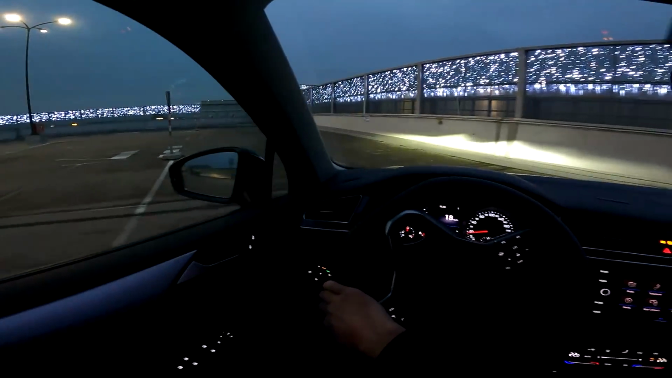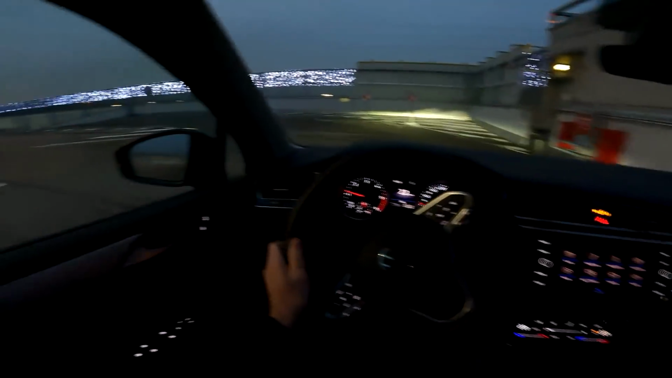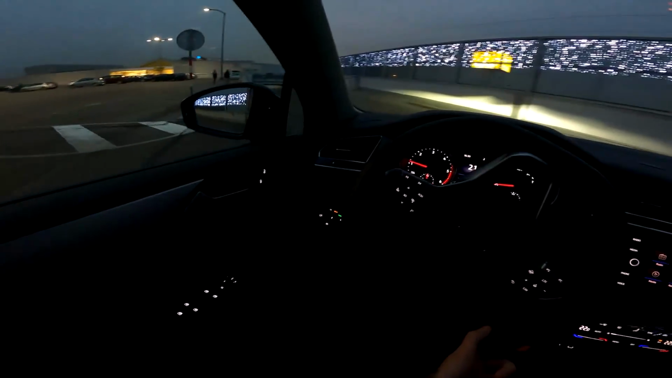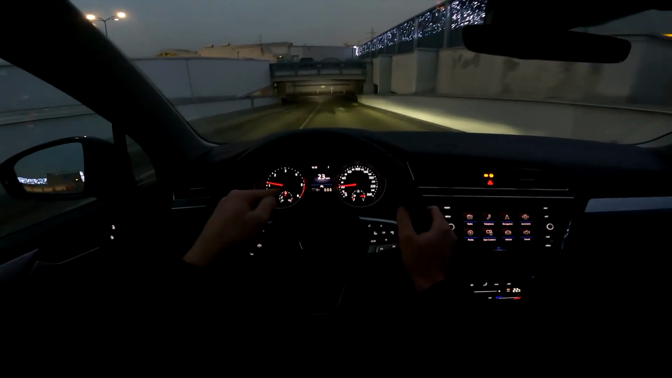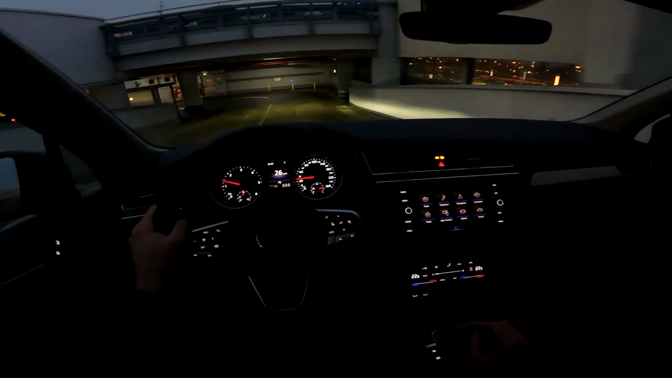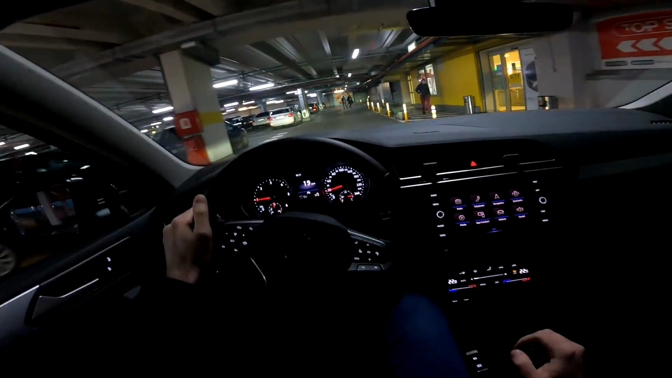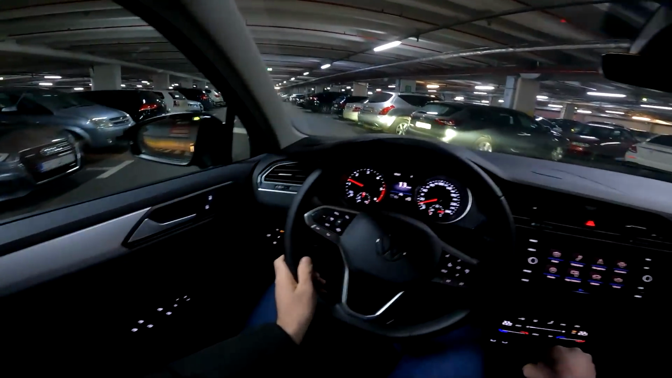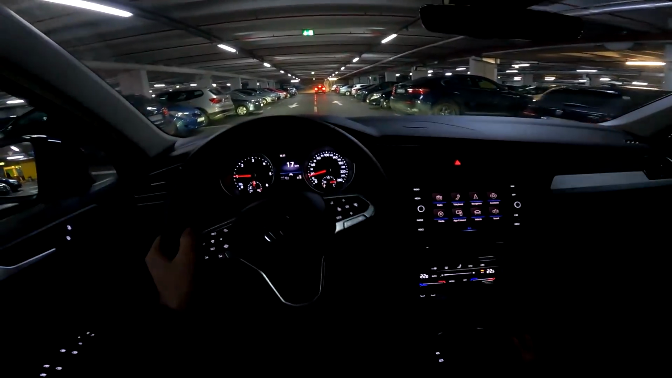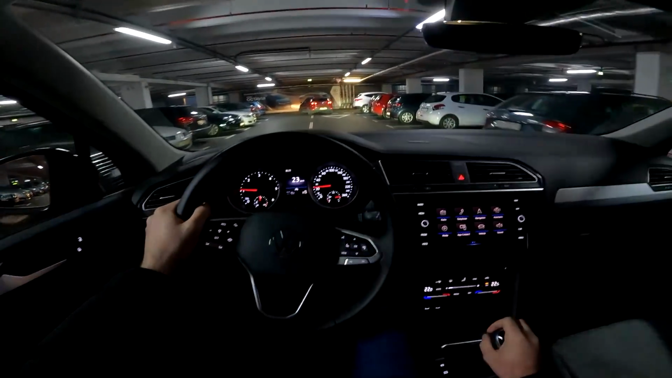So we have a 122 horsepower diesel with manual gearbox, so a 6-speed manual is here. So no fancy features such as digital cockpit and the ambient lights, so this is all pretty basic and standard. But do you need more? Well, you don't. We are used to seeing more and more cars coming with these features. I do love them. I would go for them if I were to buy a car like this, but you don't really need them, I'll be honest with you.